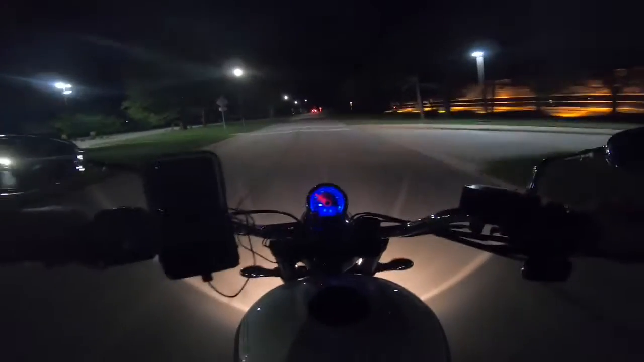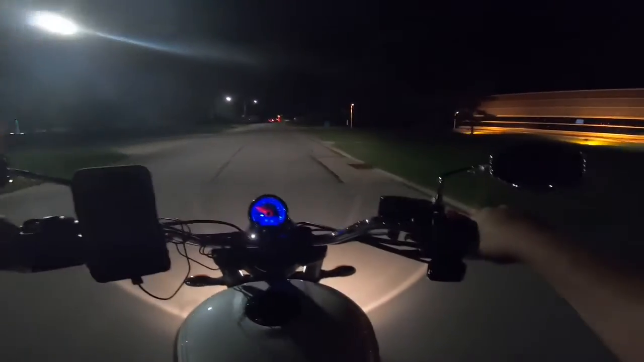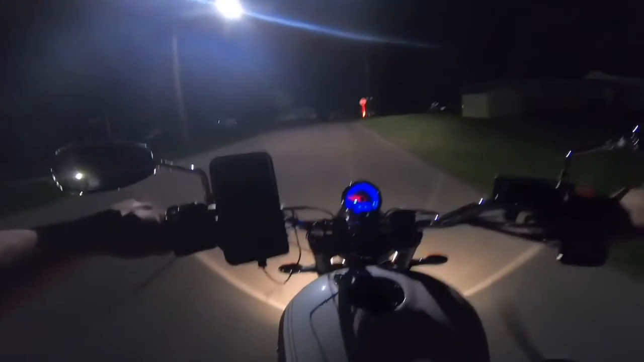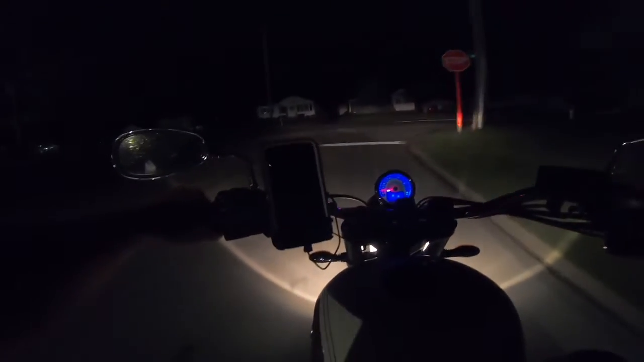11:30 at night, and it's 75 degrees, and it's dry, so there's not even any dew out yet. This should be a phenomenal ride, and I hope and pray once again that my audio is working correctly.